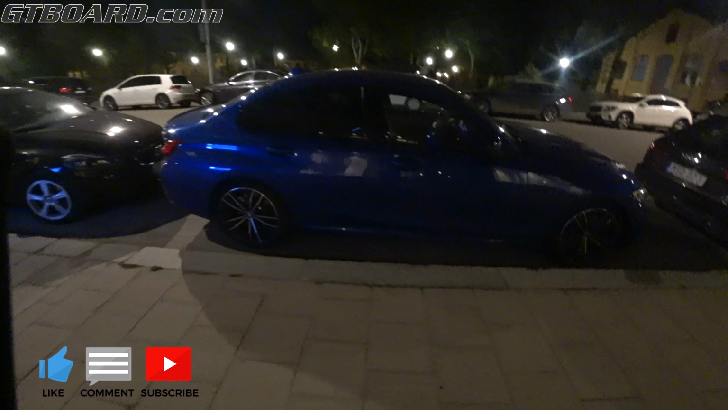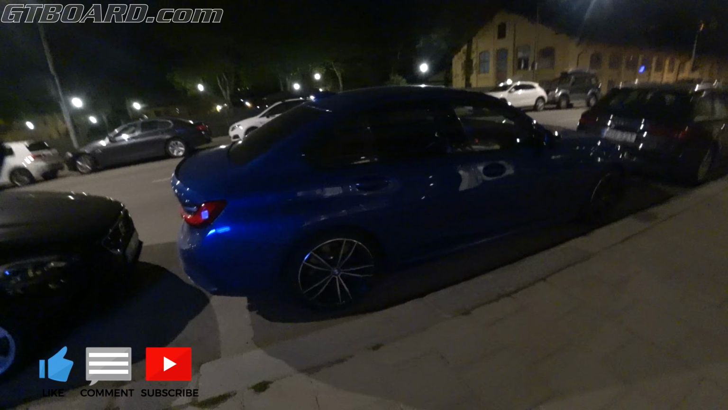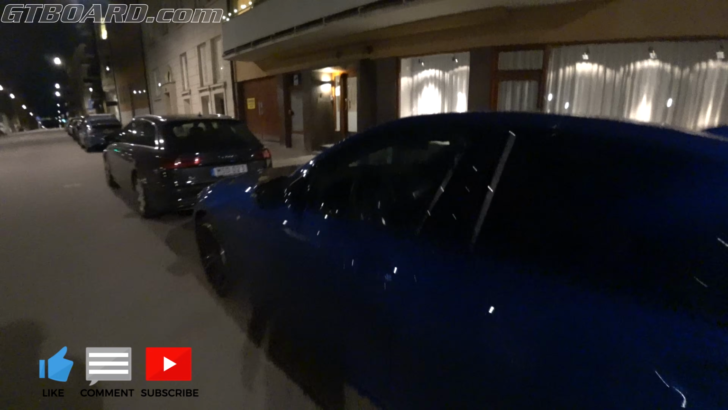Wow. One thing I liked with the comfort access is that it lights up when you approach it. Or on the driver's side it did. Maybe you need to be further away. I'll try.